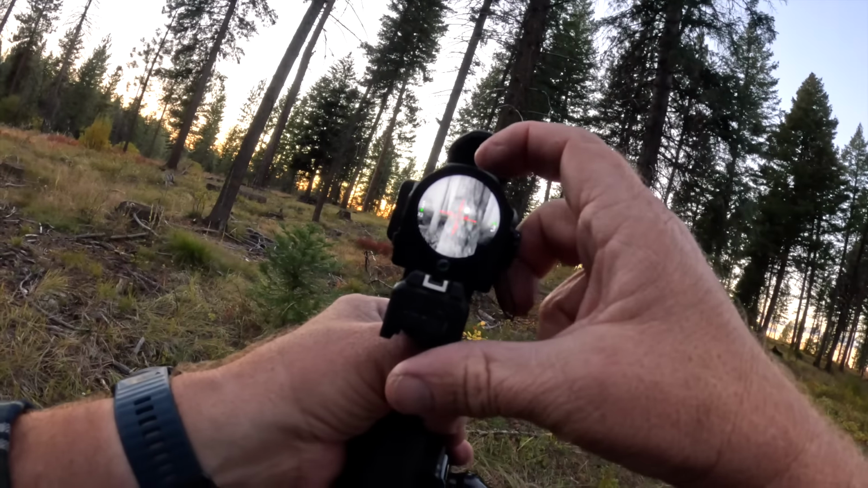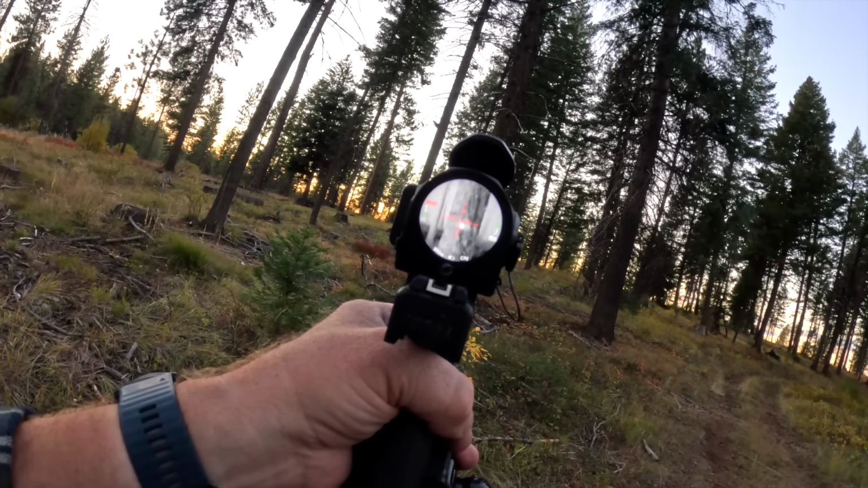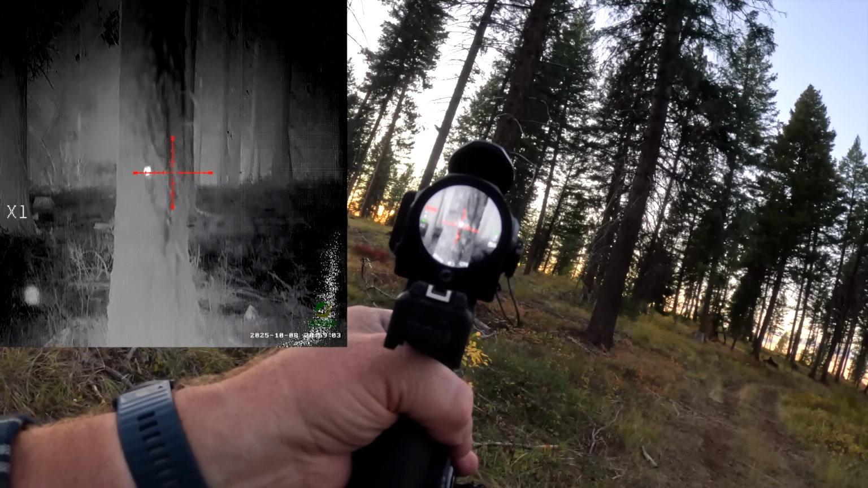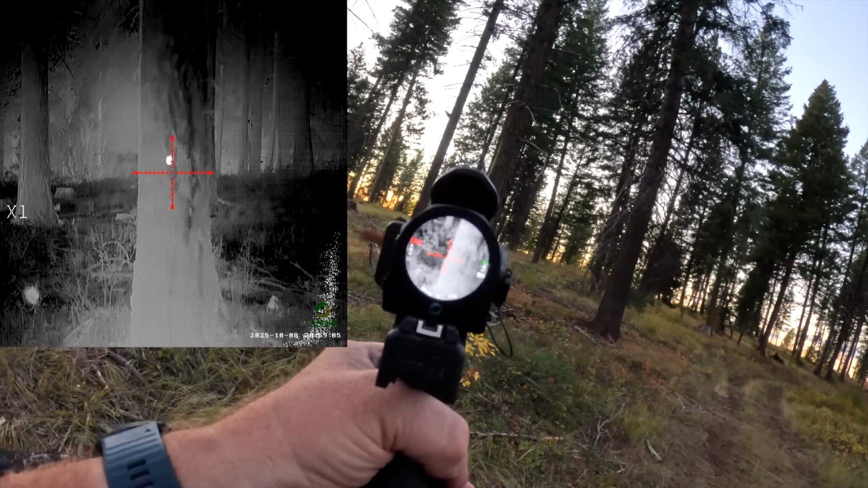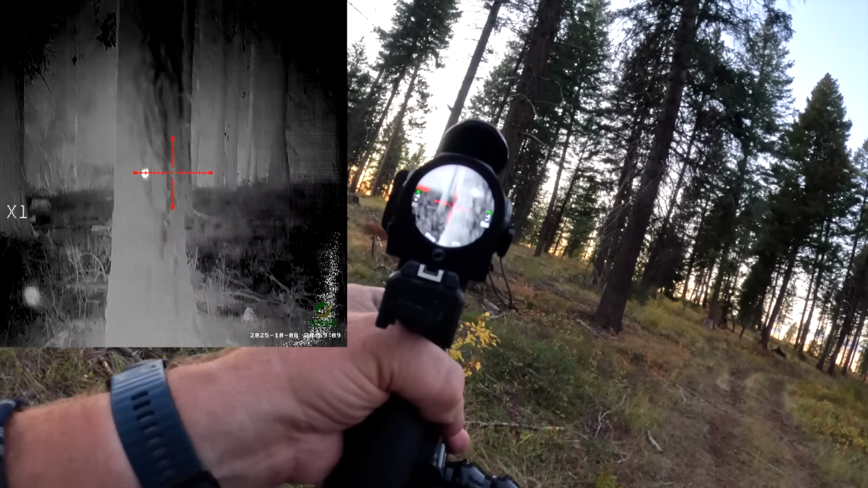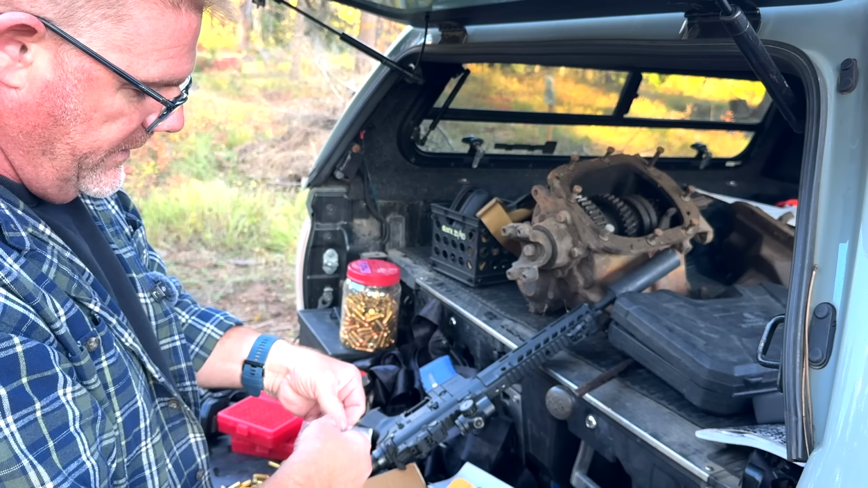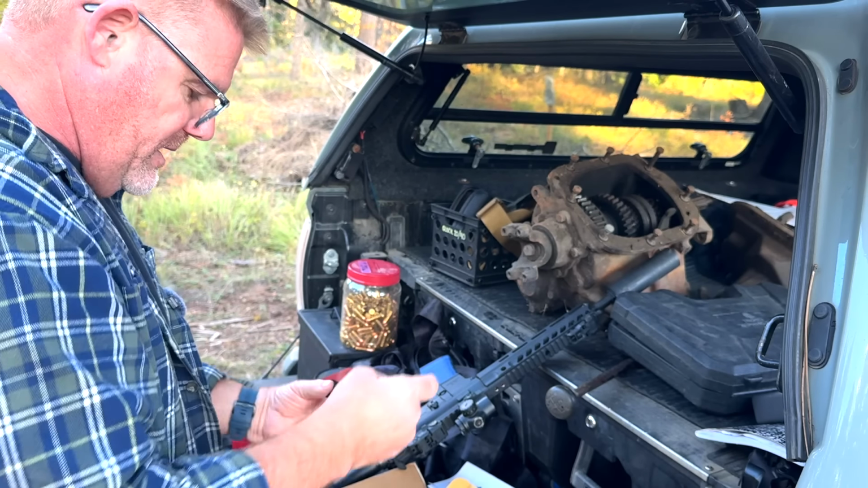Let's go ahead and press and hold the record button on the screen. There you go. Now we can see the hand warmer on the tree about 15 yards away through the GoPro and right here recording onto the screen of the Mars Mini. Pretty cool. This is an offset. It's a QD 45 degree offset mount.